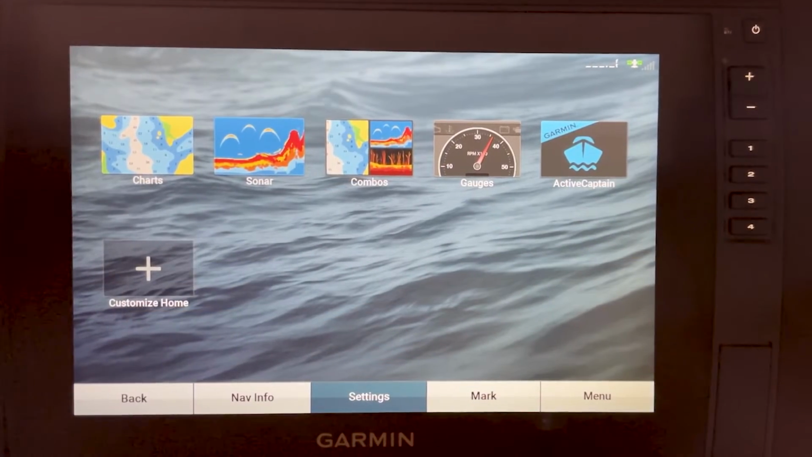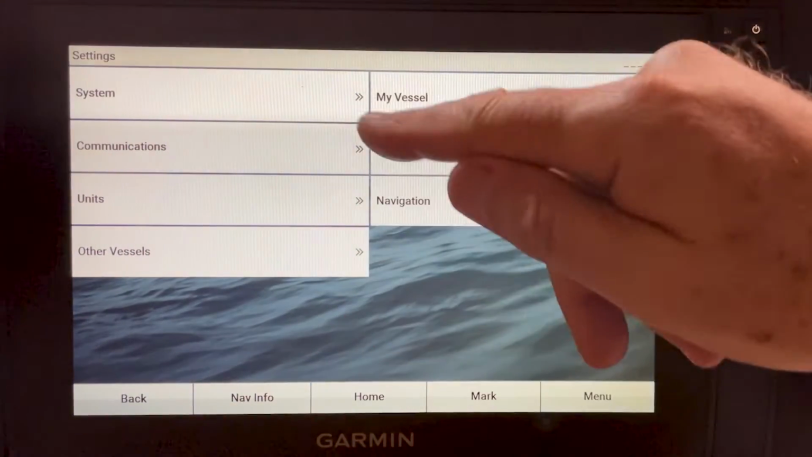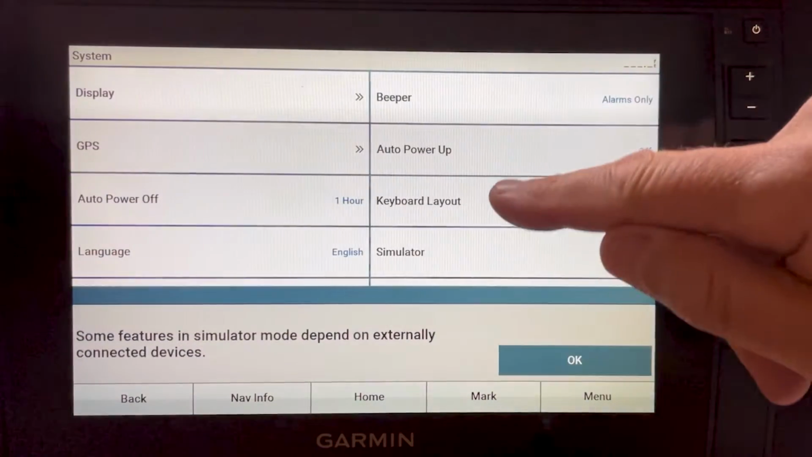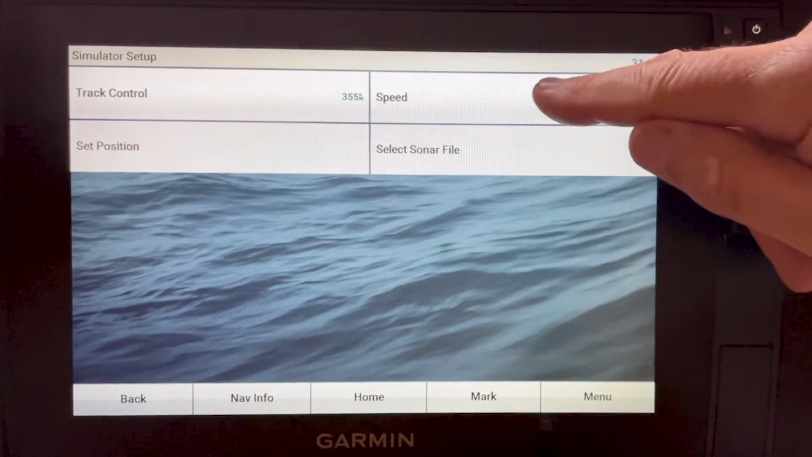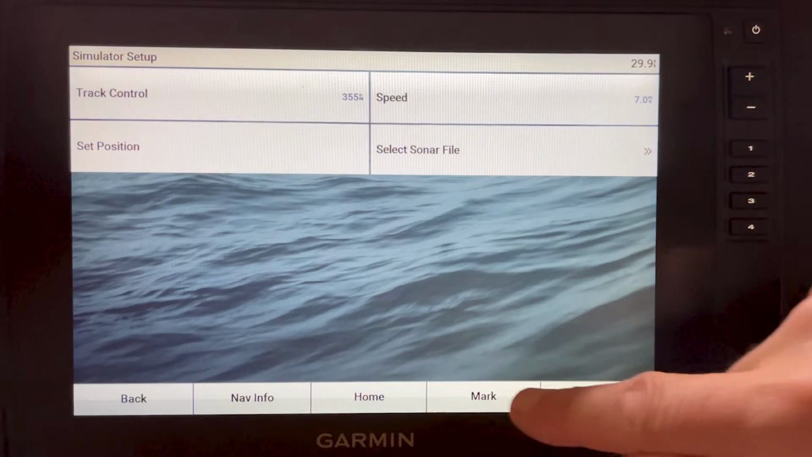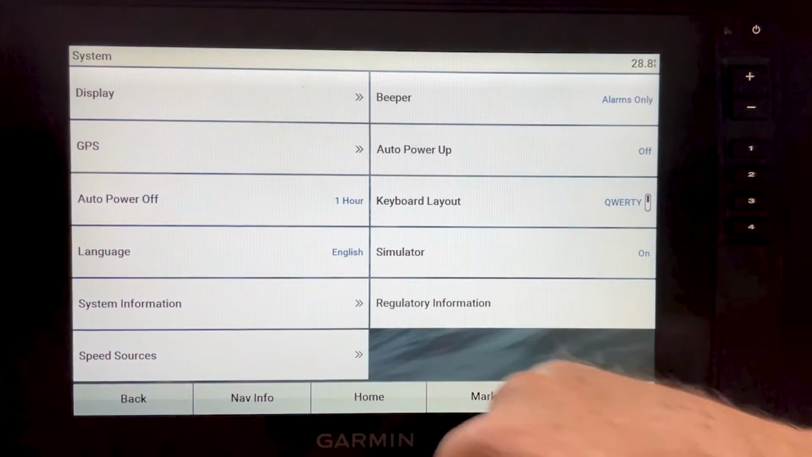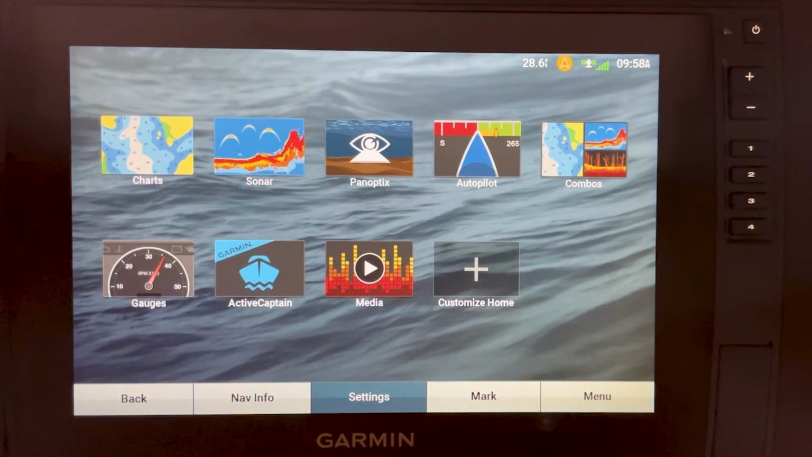Okay, so I'm going to do something that I don't want you to do at home. We're going to go to Settings, System, and Simulator, and turn it on and go back into it, set up, and set the speed at about 7 miles an hour. Whoops, not 70, done. The reason is because the simulator makes some assumptions about what's connected to your device, and sometimes you'll put settings in that aren't actually available to you.